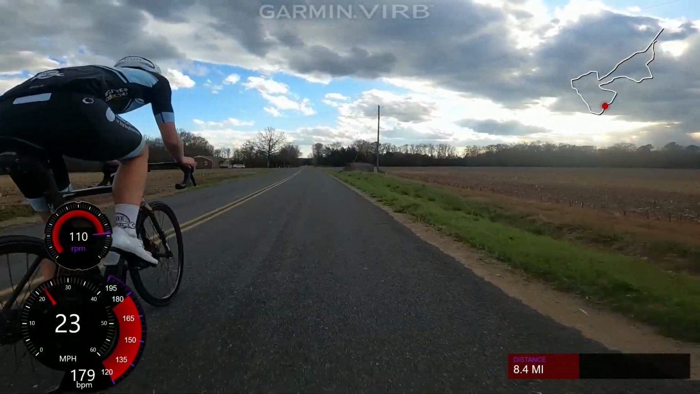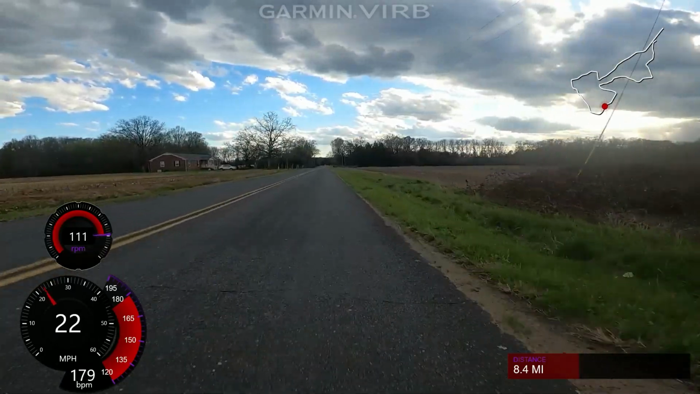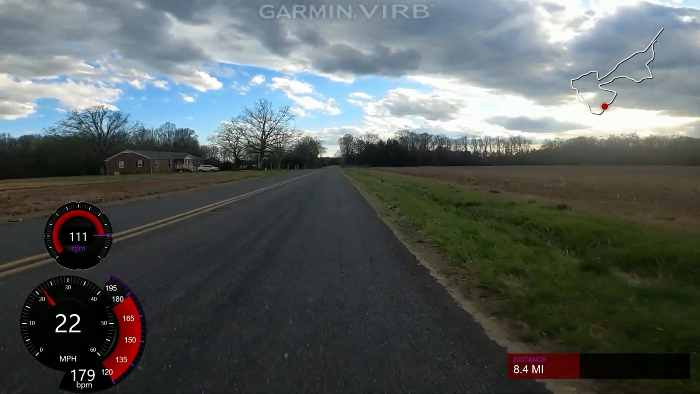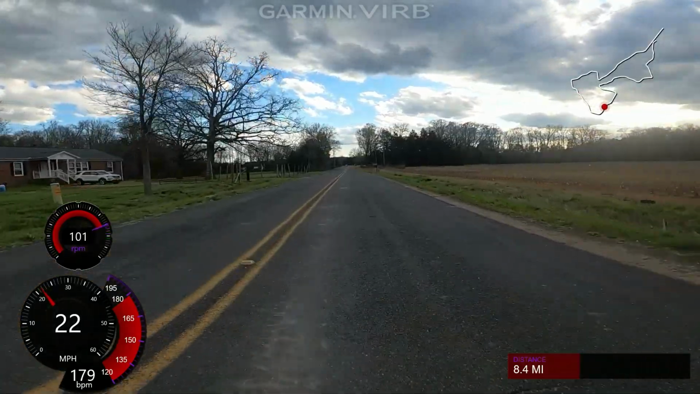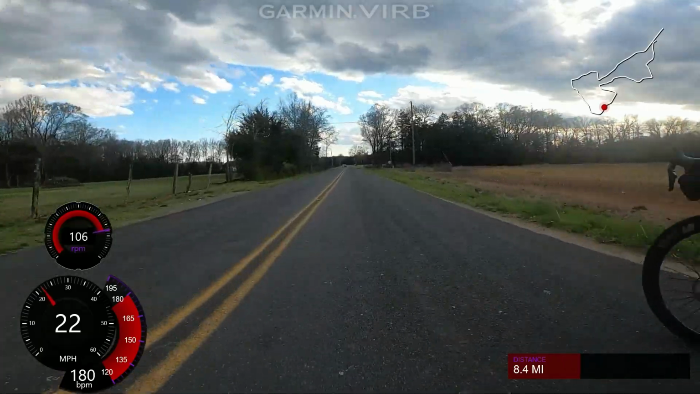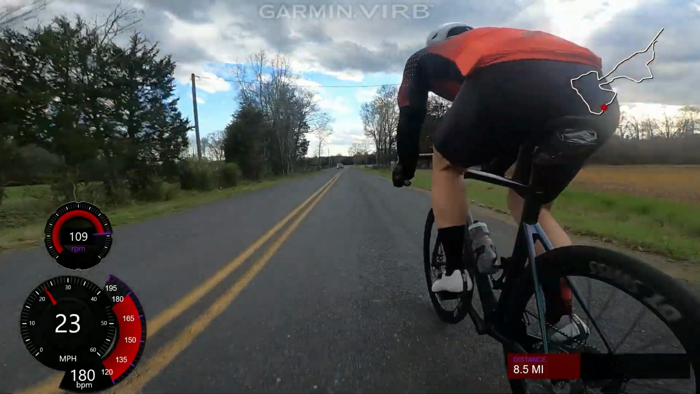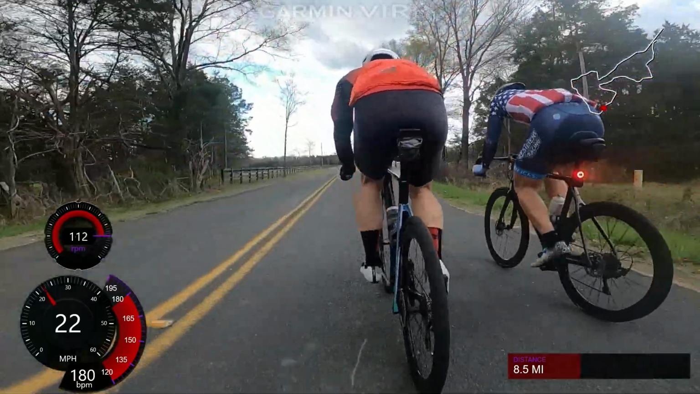Ben here just stays motoring away, and right here I'm like, okay, I'm gonna try to get this going. I pull off after a little bit of a pull as well, and actually other people start to pull through too. So I'm like, oh, this is looking promising. So we're just gonna keep rolling, see what happens.